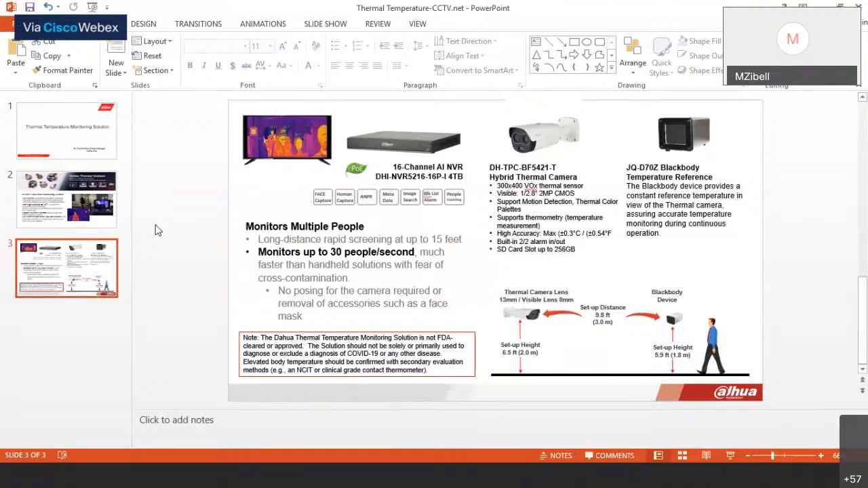Question on heat. How does heat affect these? Obviously, this is for indoor application, but because of the black body, it's very accurate at detecting only human bodies. So if you have a hot cup of coffee or hot chocolate, whatever it is, it will only detect the human body temperature and whatever threshold was set within the system. It'll only detect that body heat and set that threshold for alarms or alerts.